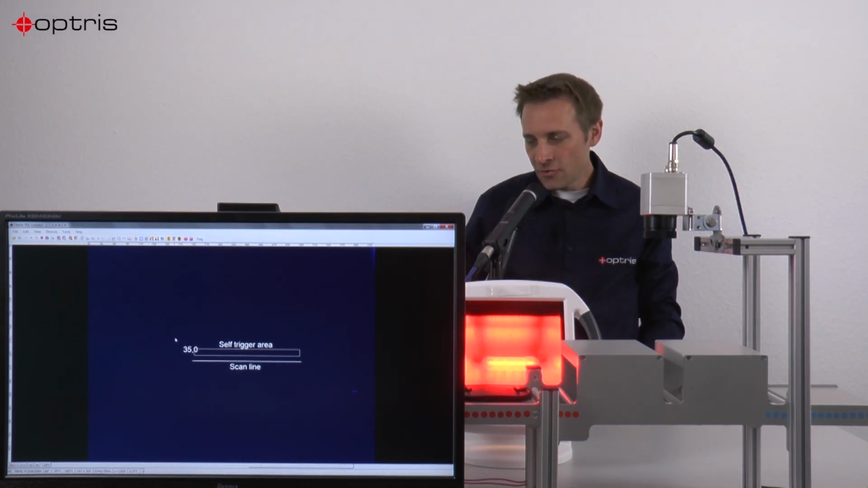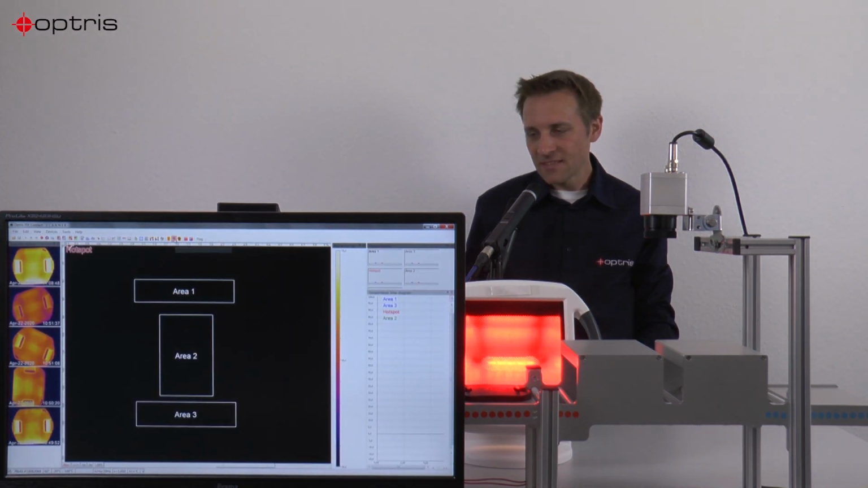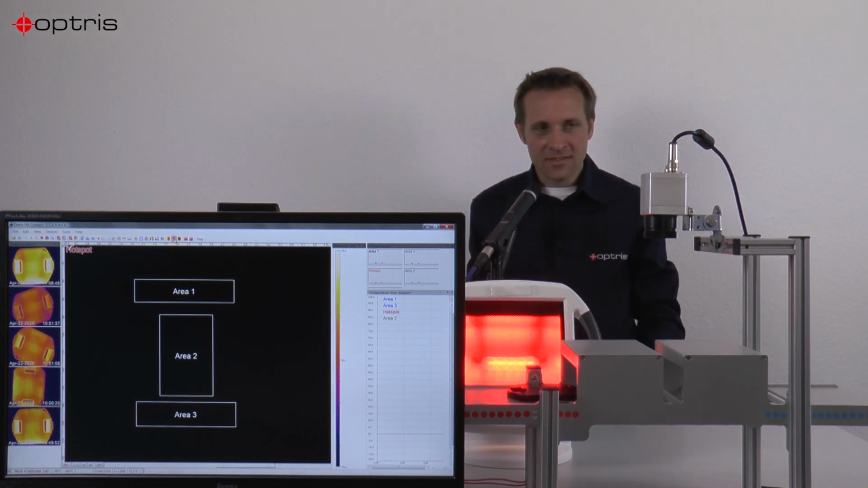Let's have a look at the line scan mode. So you can switch now from the creating area to the line scan mode. And let's start another try. So my heated plastic part will move to the cooling section.